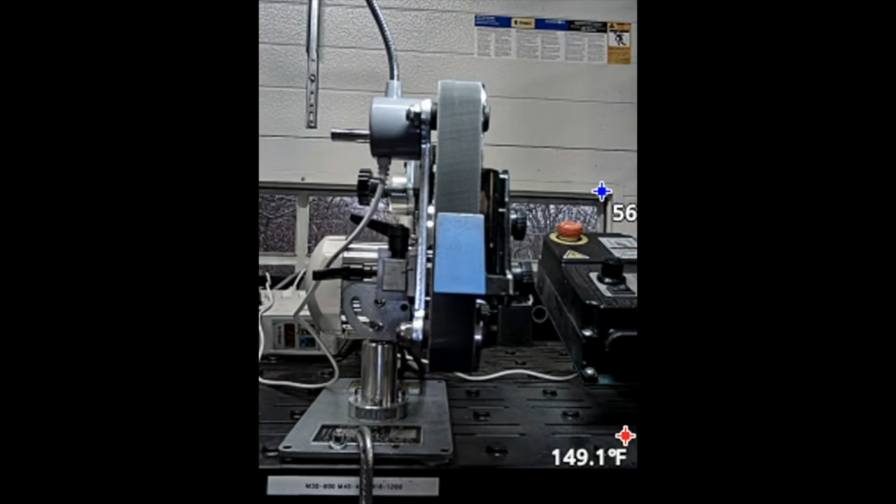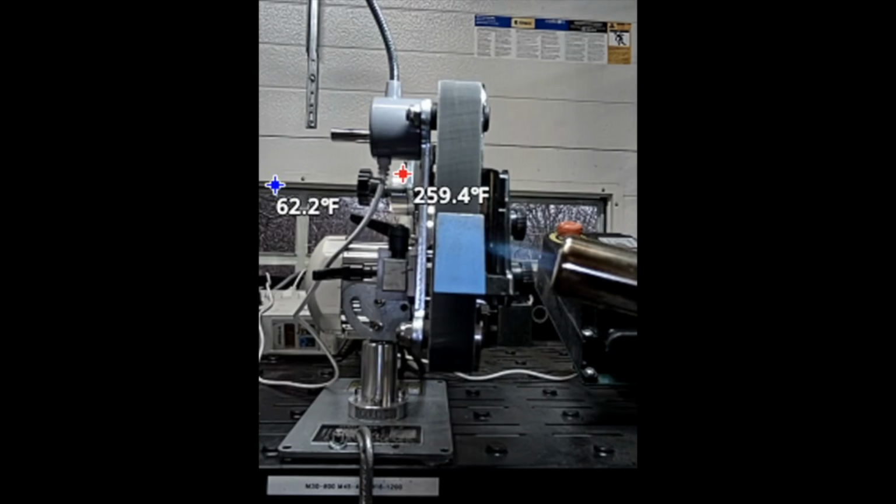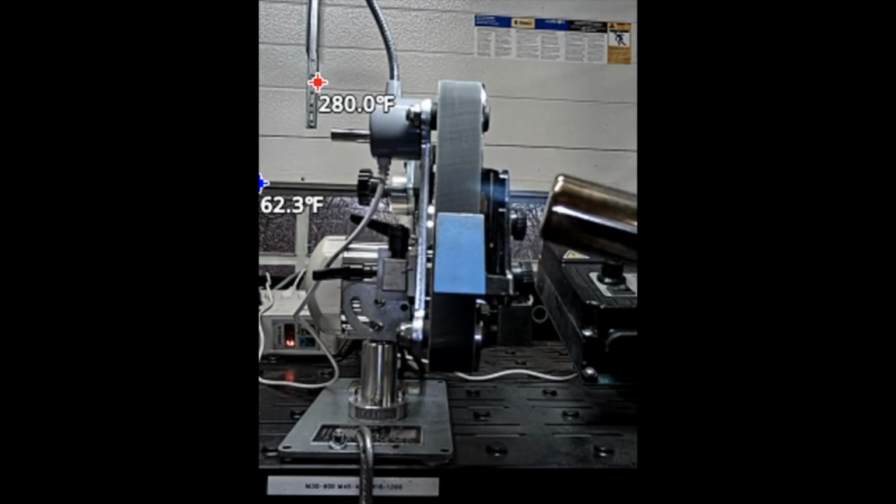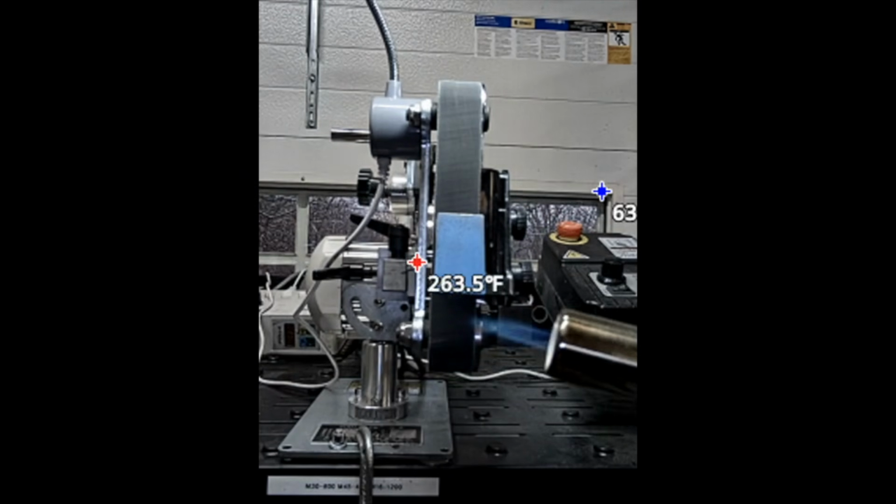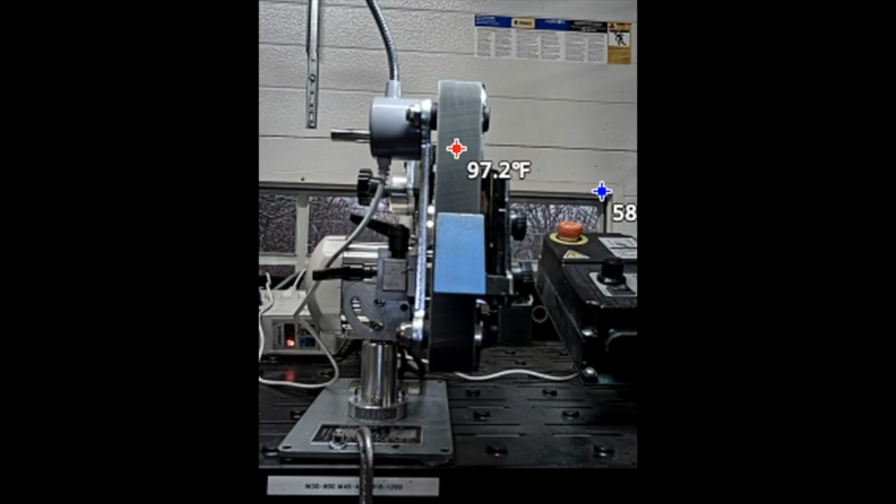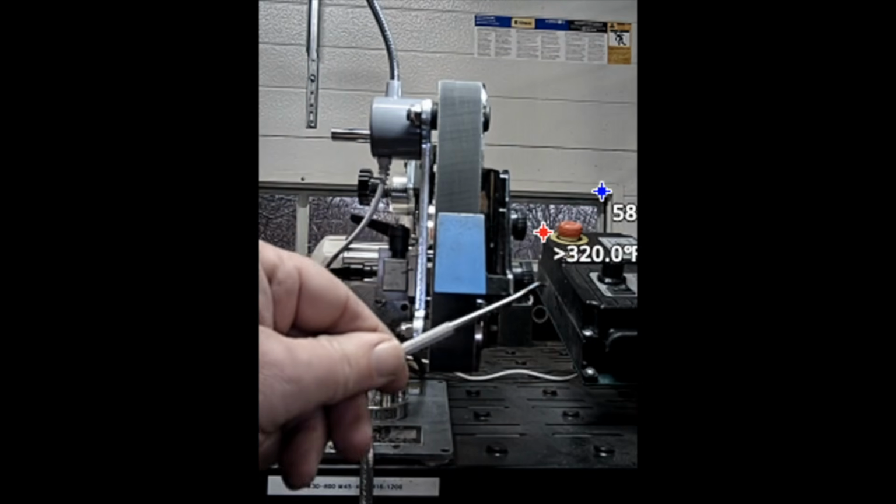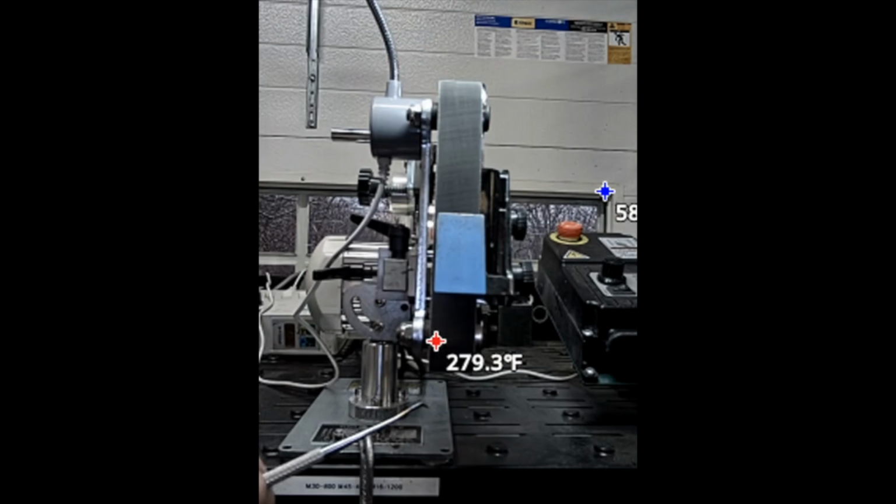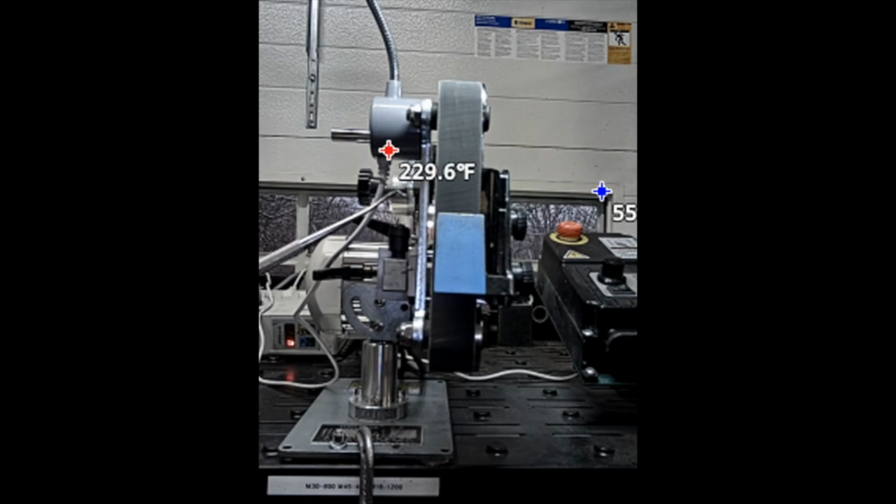And I always like to test it and be sure. So I grabbed a torch, and you can see it's reading the torch, no problem. And then to make sure it can read even tiny things, I heat up the end of a dental instrument. And you'll see when I bring that into the picture, it immediately finds it. Look at that. 320. It is all over that little dental instrument that I heated up with the torch.